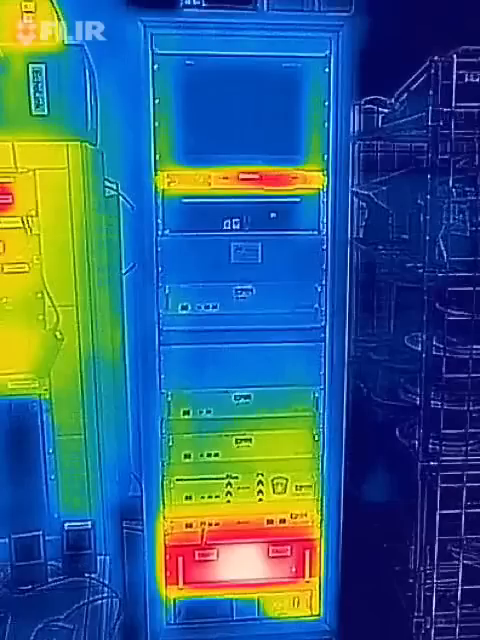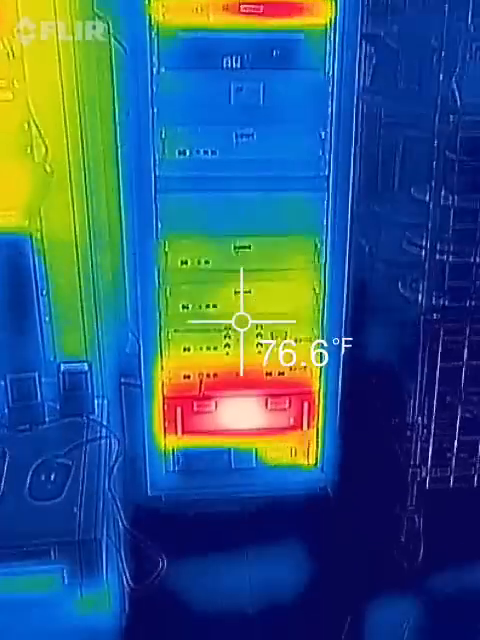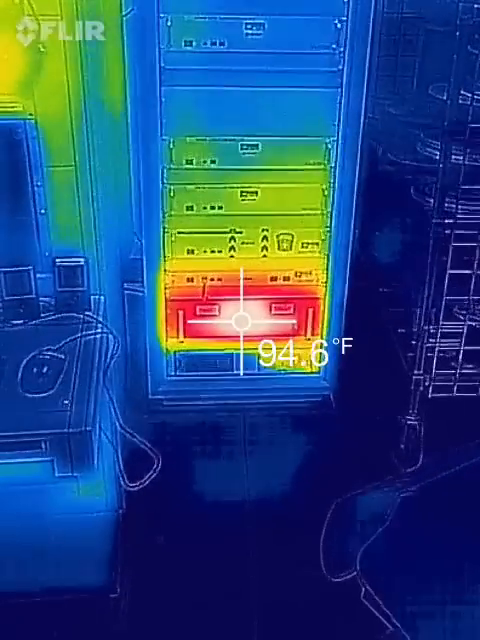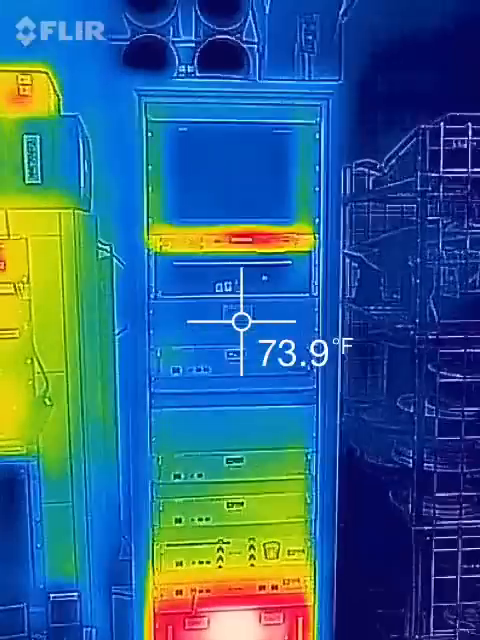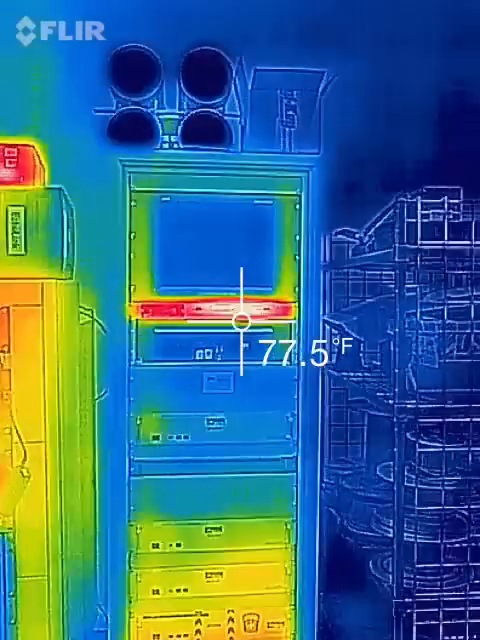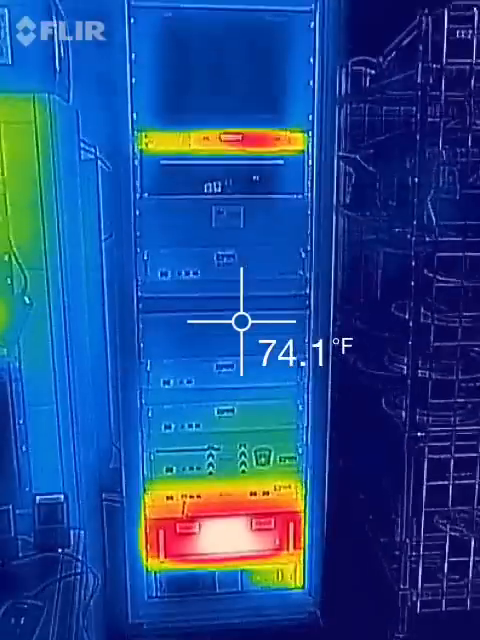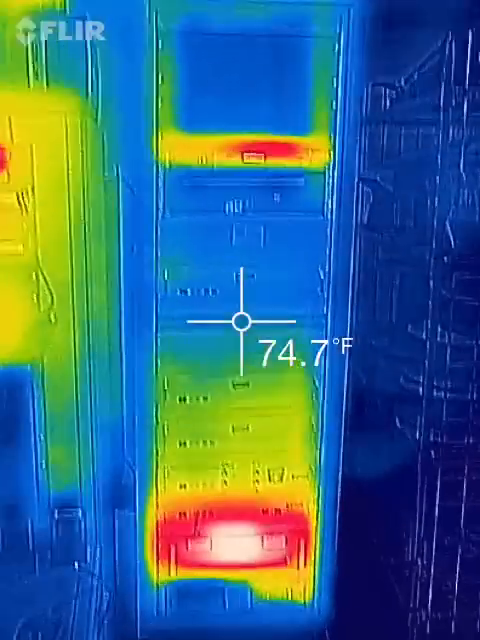So let me calibrate the camera. The camera is now calibrated, and that's the Astron 50 amp power supply at the bottom there that we see at about 95 degrees. There's also a piece of equipment up here I need to calibrate again, which is running at about 86 degrees. So it looks like the front panels of the repeaters aren't very warm at all.